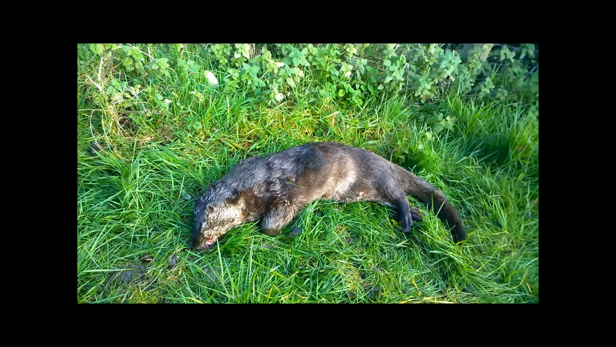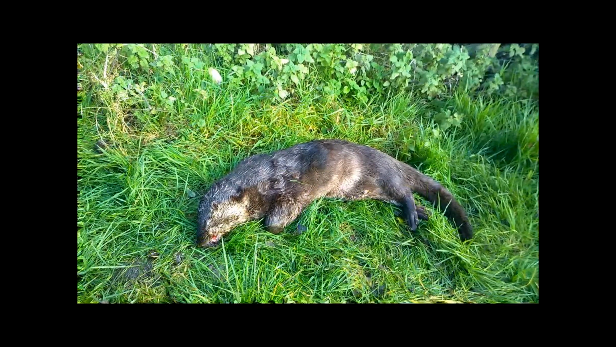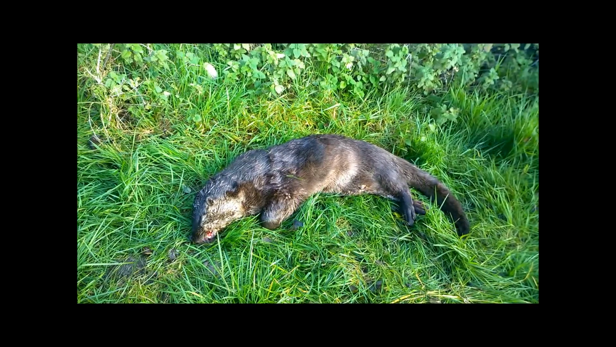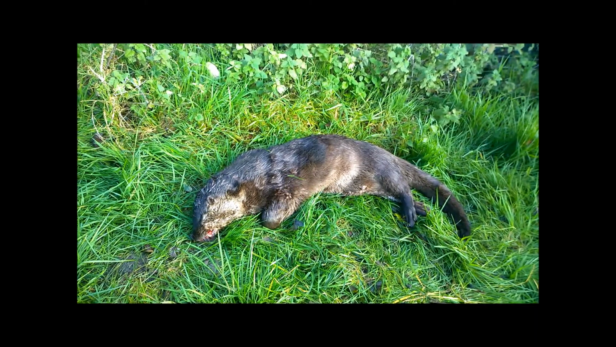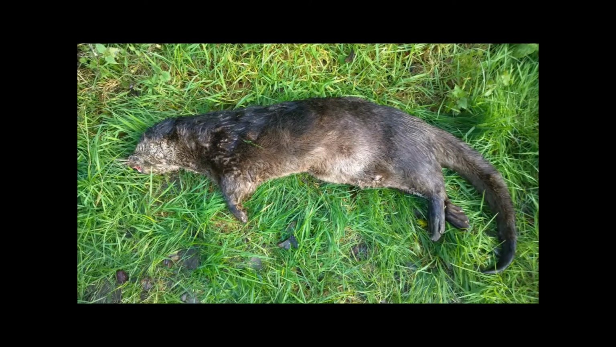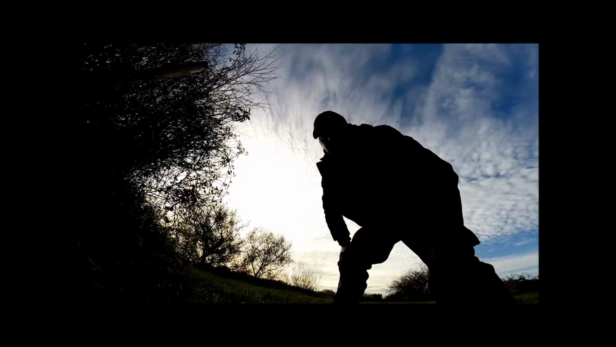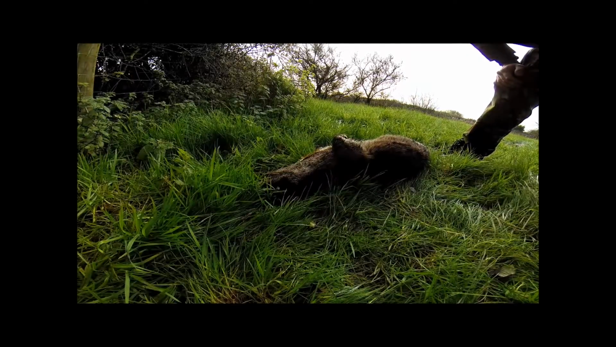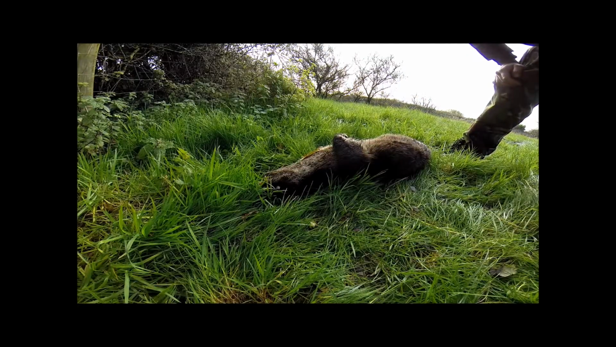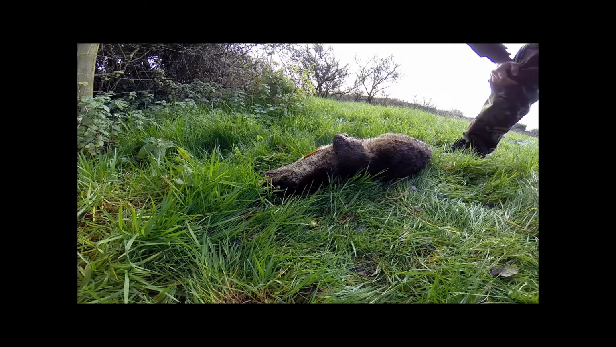This is an otter at the Kidwelly location. But the signs are well needed, as you can see. This is the future. This is the future of our otter population. That's 6 now within a year. Crazy.